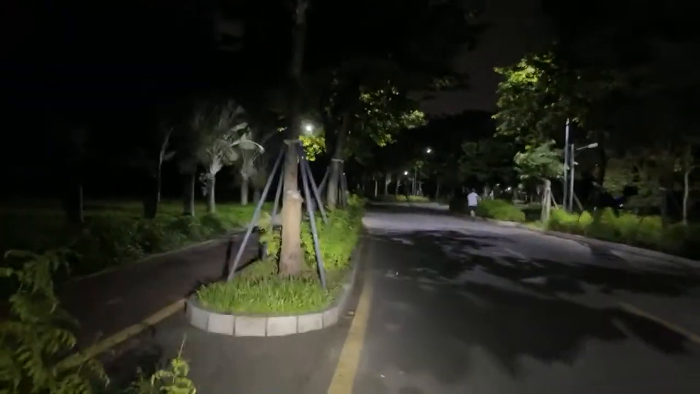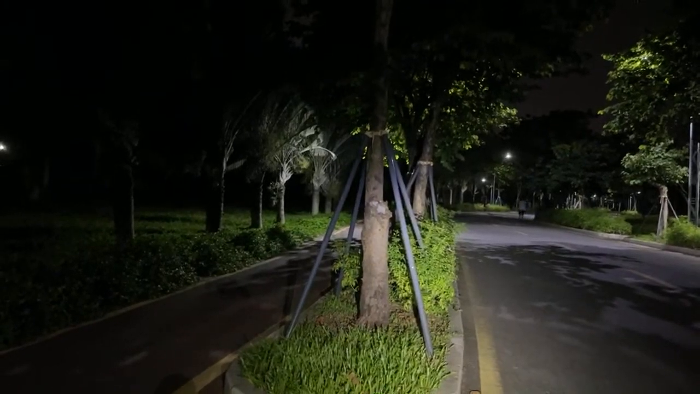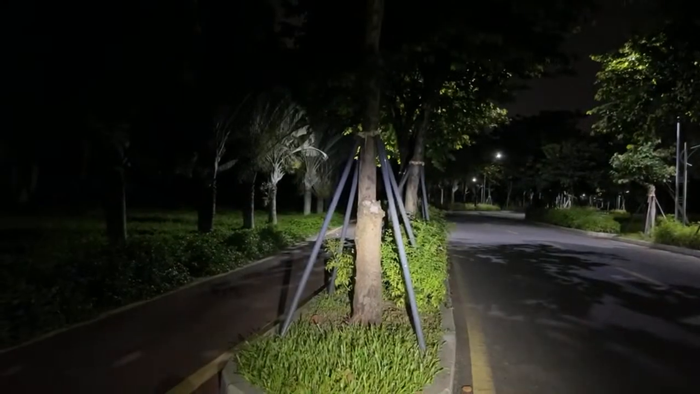Hold on. Maybe you guys want to have a look at. No, is it too dark? Yeah, it's too dark. Let's look at the road then.